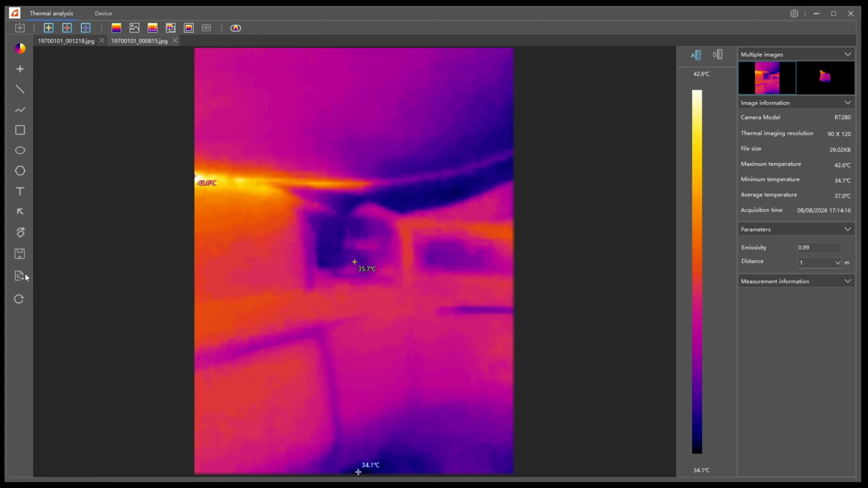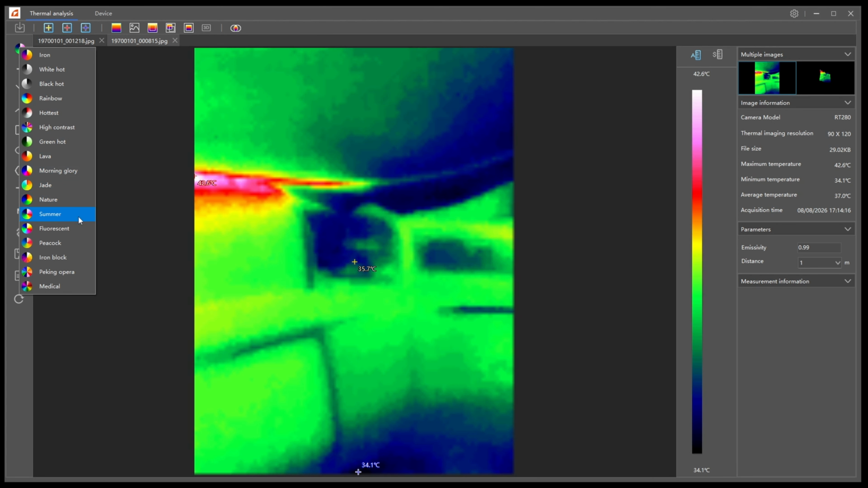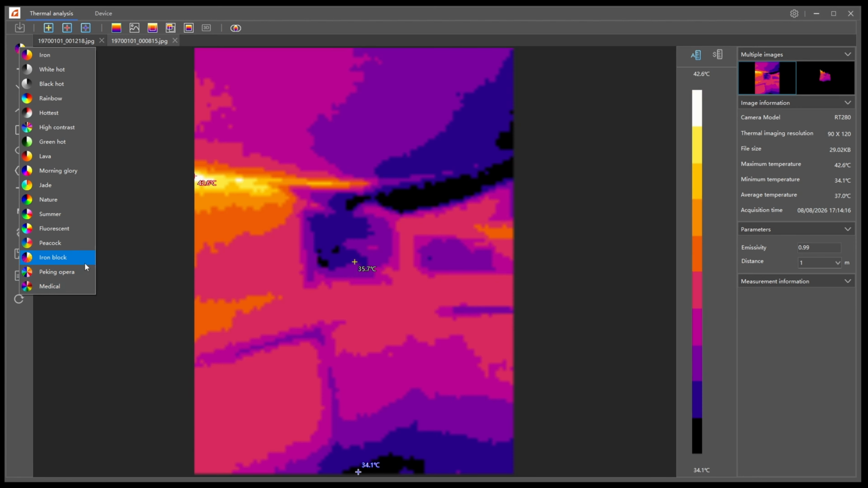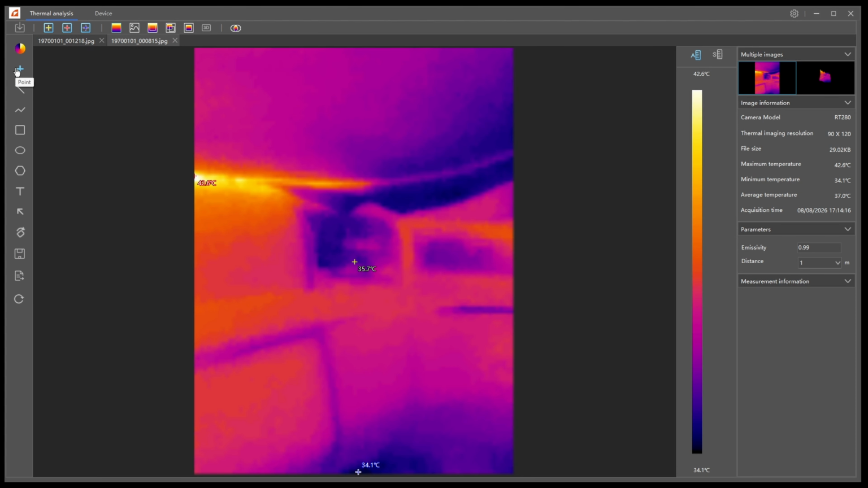So on the toolbar here, we have a bunch of tools. At the top is the colors. So this is the default, but you can actually switch it out after you've taken the picture and see everything and find what you like best. And there's actually a couple here that aren't on the device itself. You can also add points. Say I want to see in the vent here, you can have that displayed.